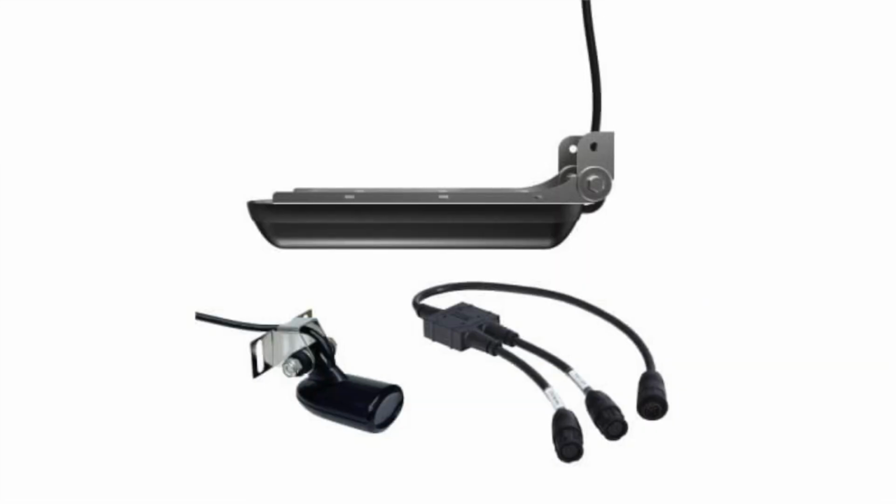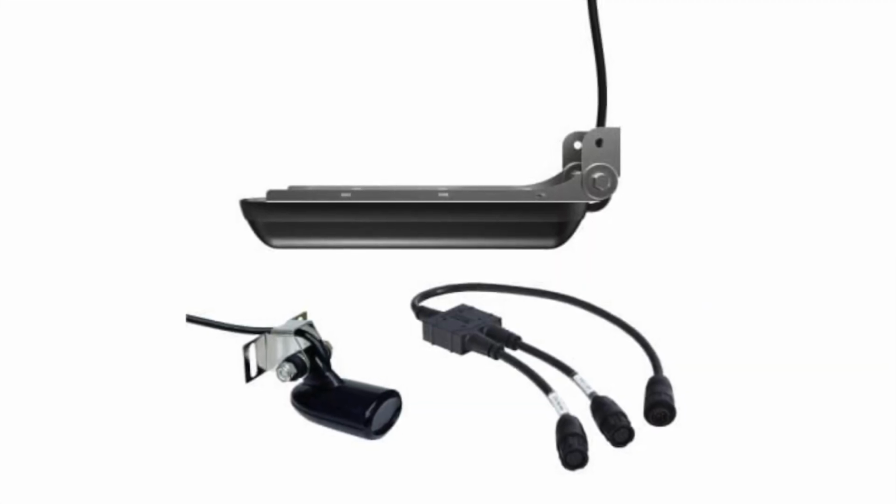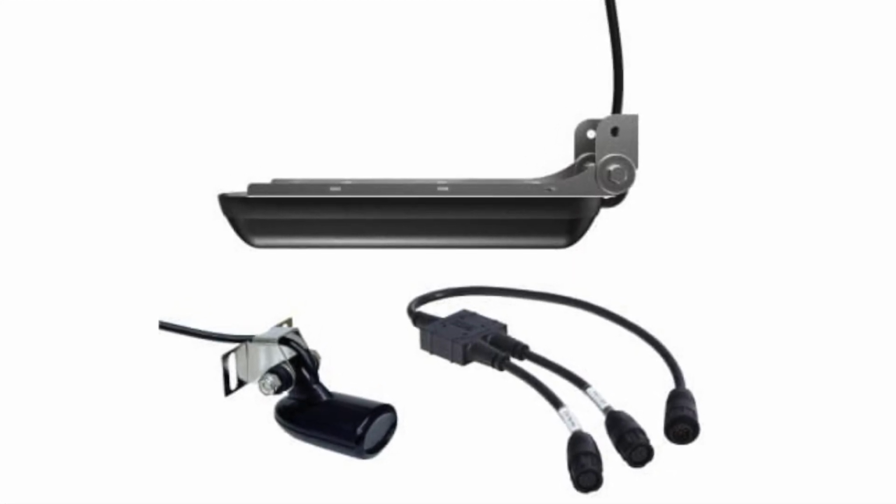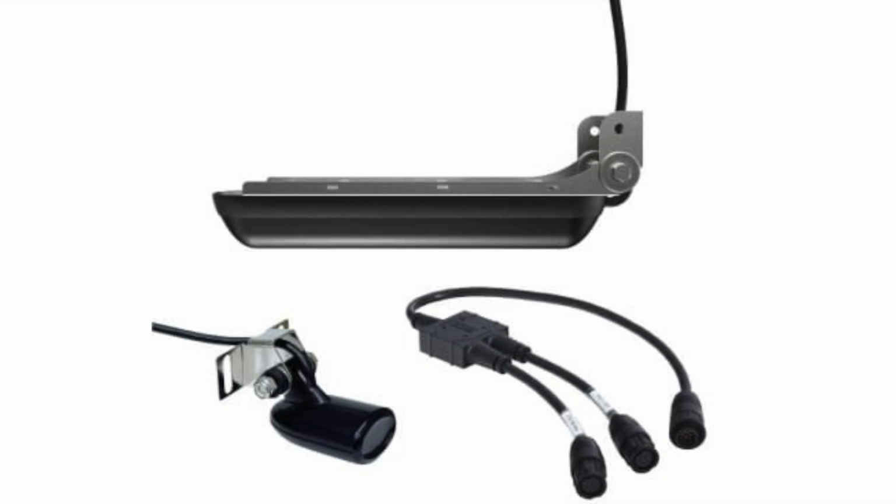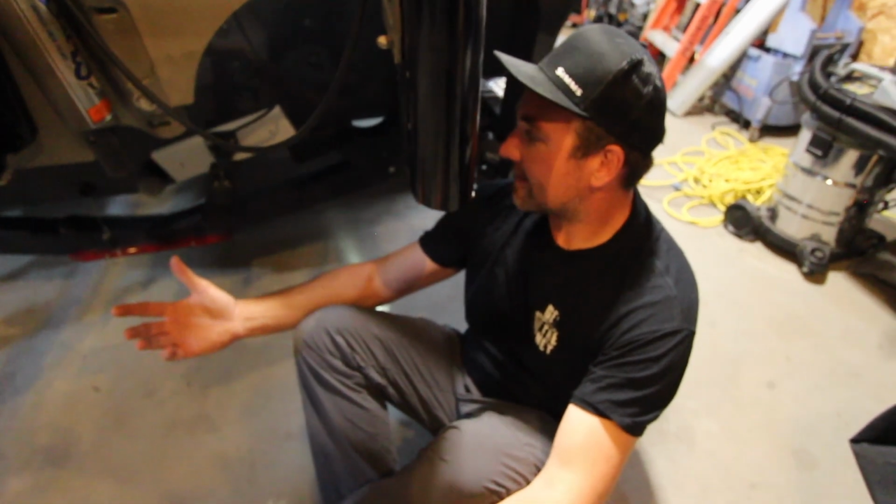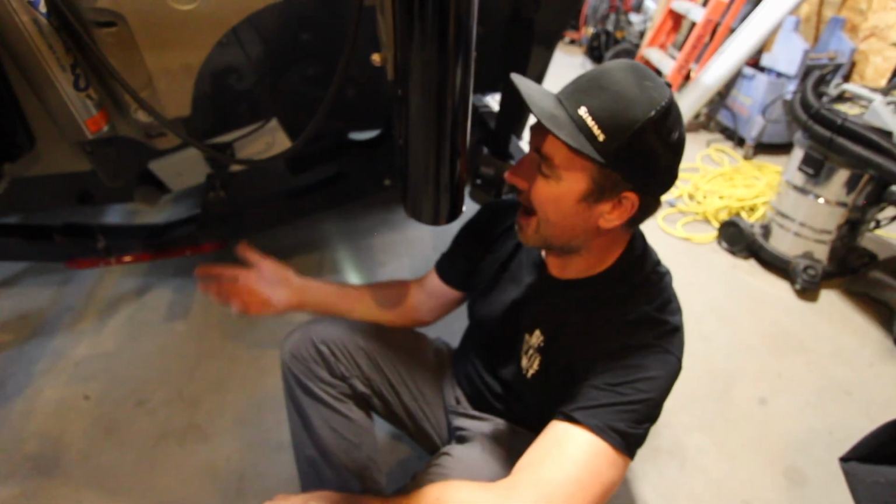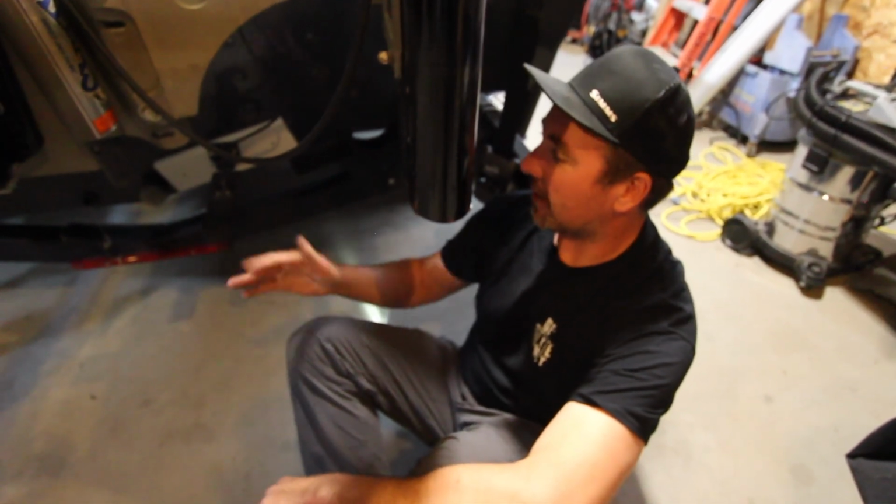I also want to touch on running skimmer transducers, like 2D skimmers, to a Y cable. I know that's popular. A lot of people do that. I used to do that. It's an extra expense. It's an extra step. And it's just more holes that you don't have to drill. So if you get one of these perfect, then you're styling.